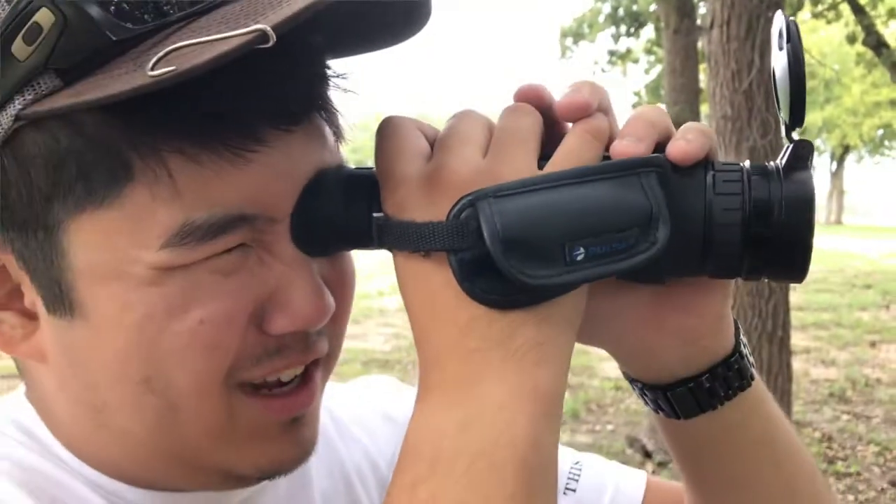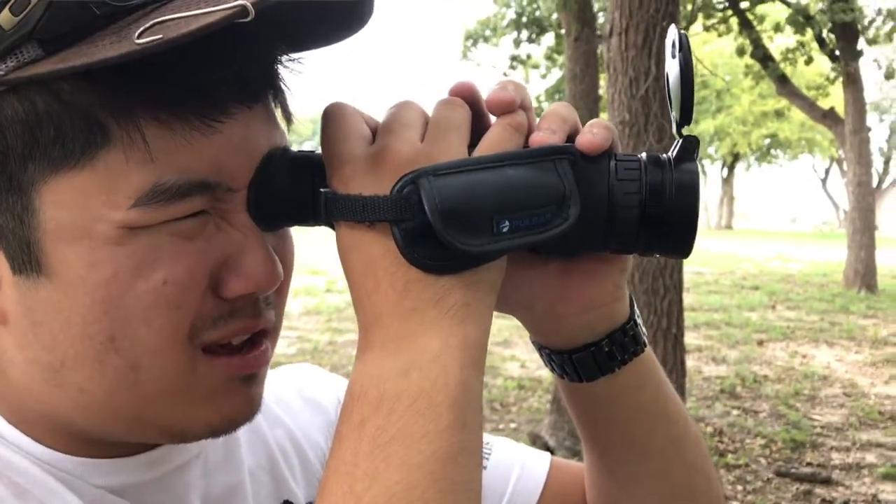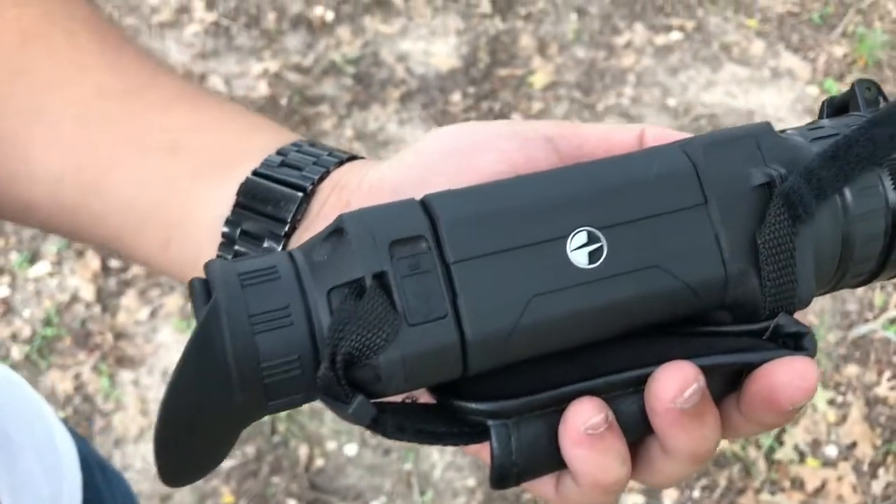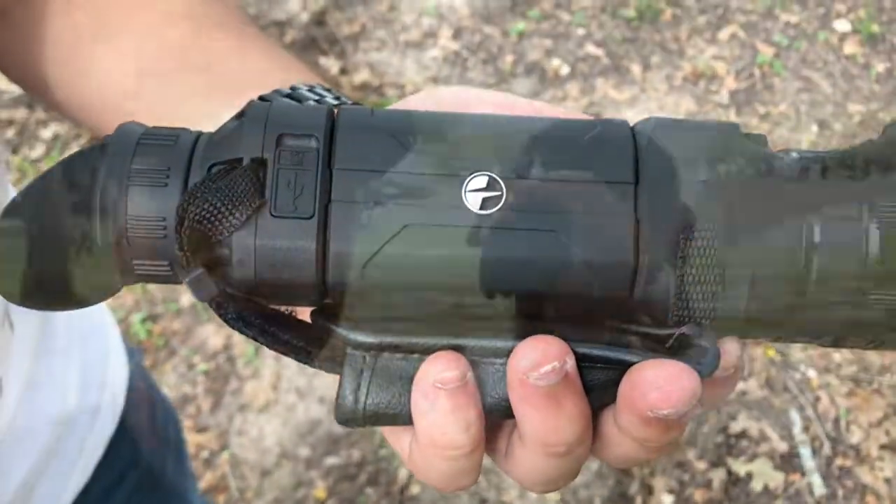Once you get used to it, though, it goes a little bit quicker. All right, so another plus thing is the 8-hour battery life. That's actually pretty cool. We charged this thing up to its fullest, and we used it over and over again, and it never died. And then I just recharged it again a little while ago, and it had 3/4 left of a charge, so it was still pretty good.